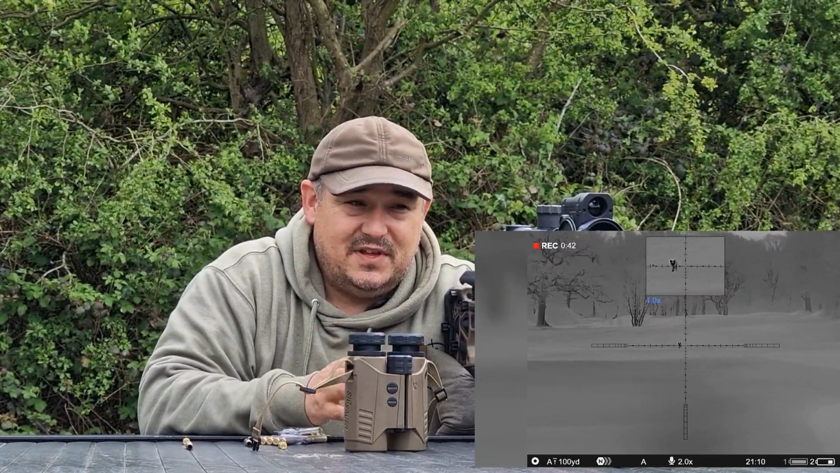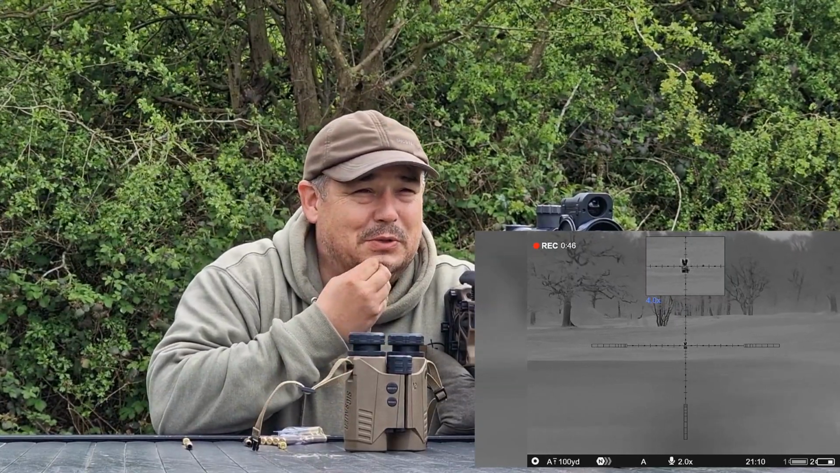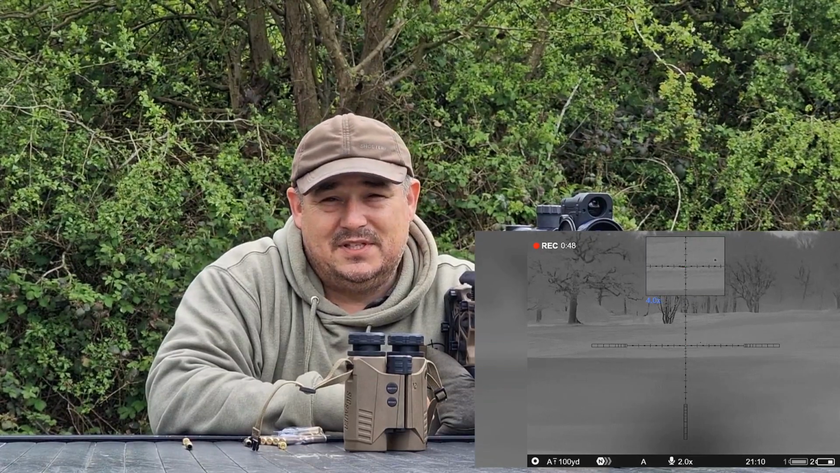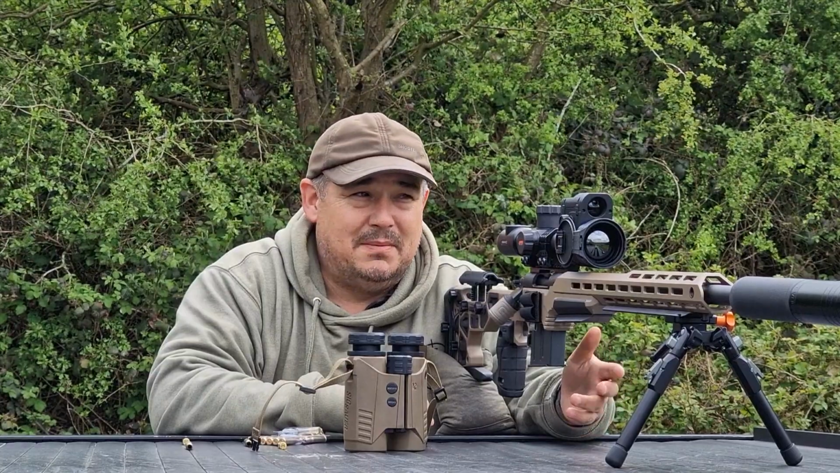They are expensive, they are an investment, but if you're out there earning money from doing pest control or anything like that, it's going to earn its keep. It's going to shoot foxes, it's going to shoot rats, it's going to shoot rabbits, whatever you want it to do.